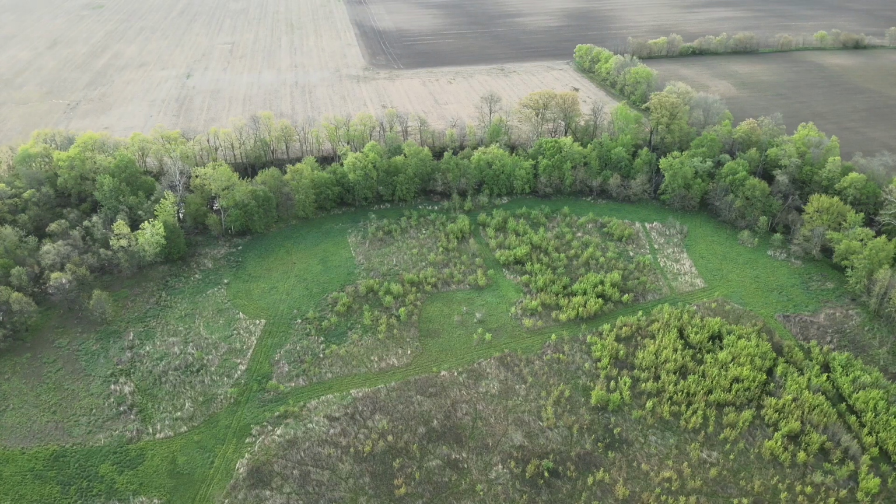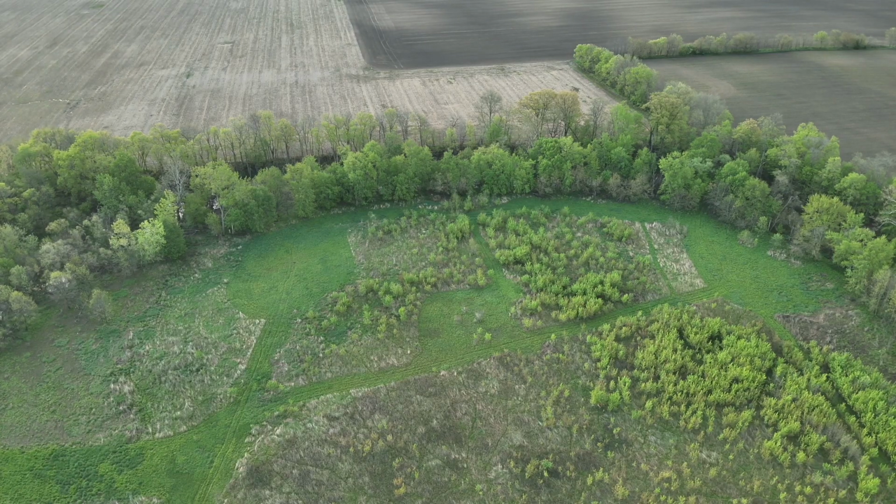So 5, 6, 7. If I use IR, 8, 9, 10, 11, 12, 13, 14, total count so far. And just processing them, figuring out what they're going to do.